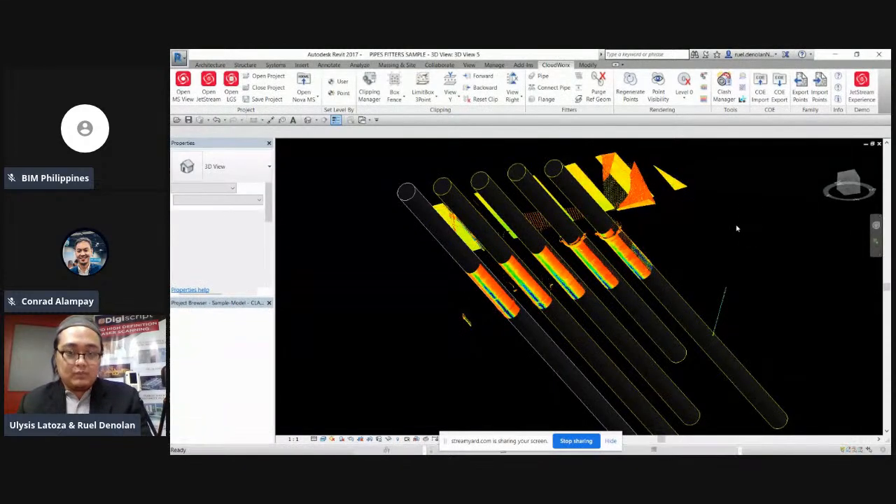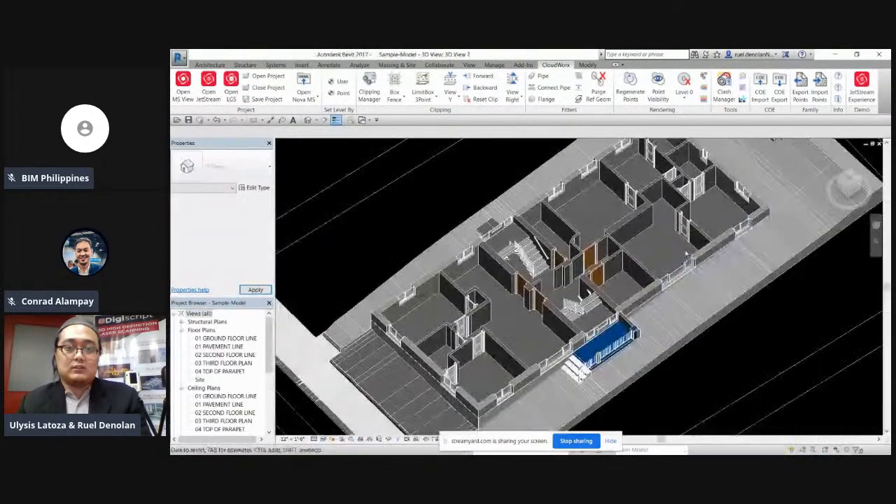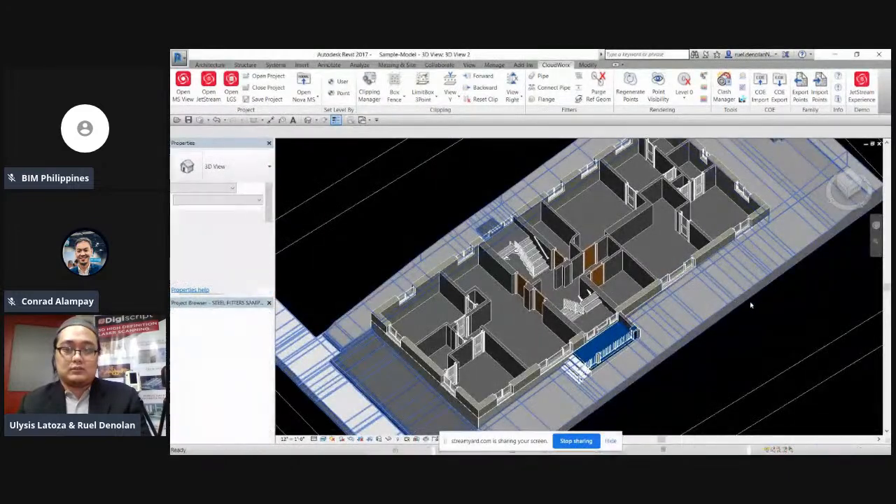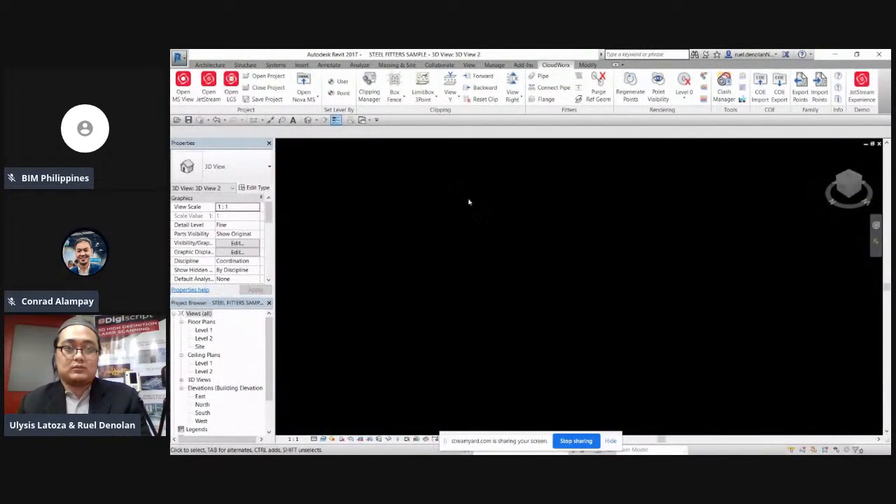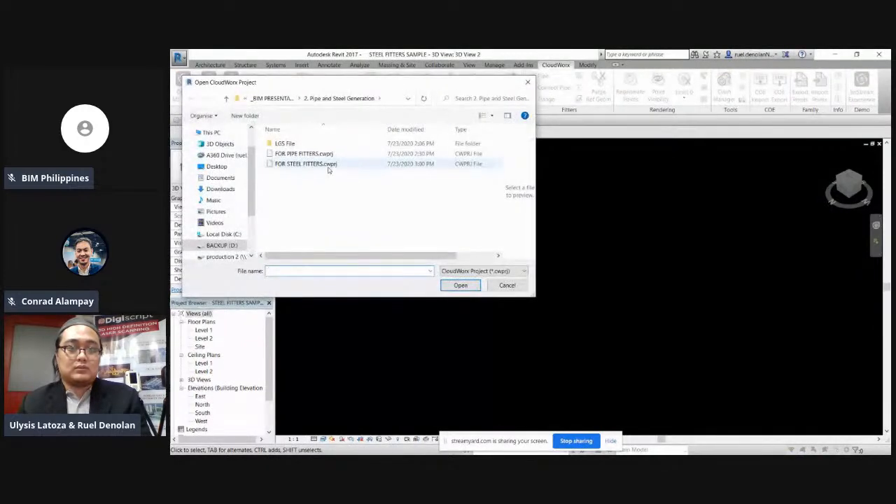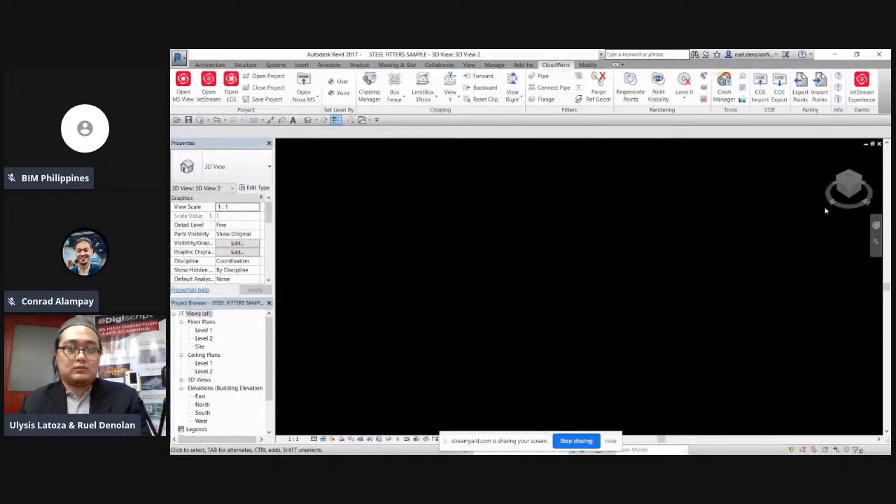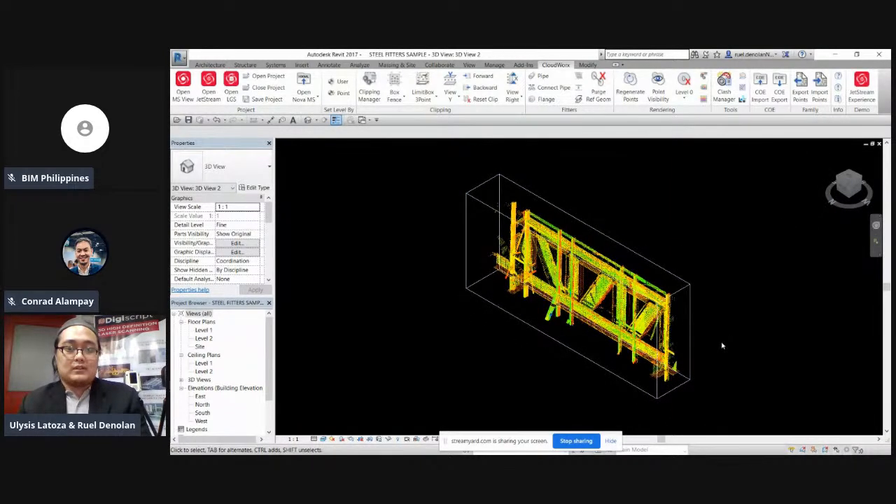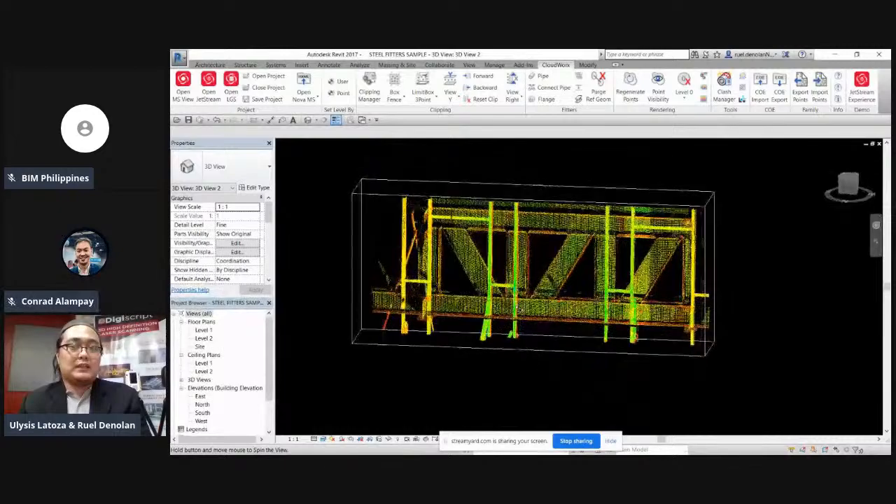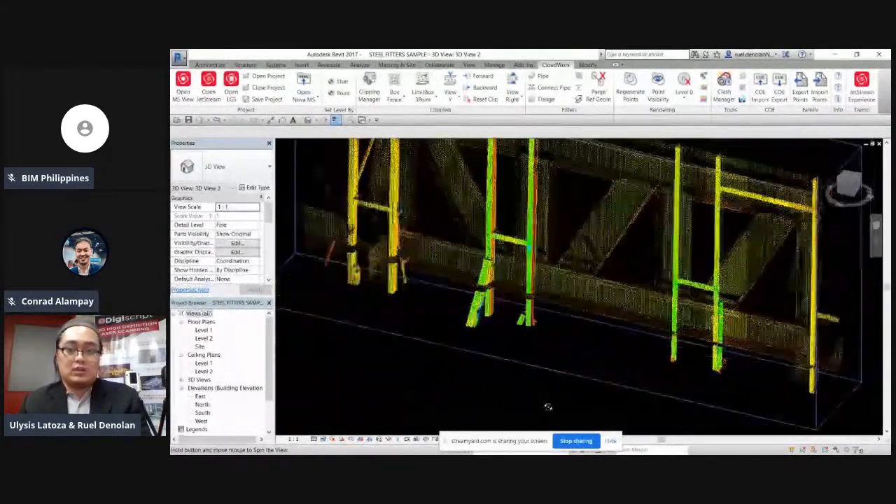Then, after pipe works, proceed tayo sa steel. So yan, meron tayong maliit na example lang ng steel, I think steel framing, structural.